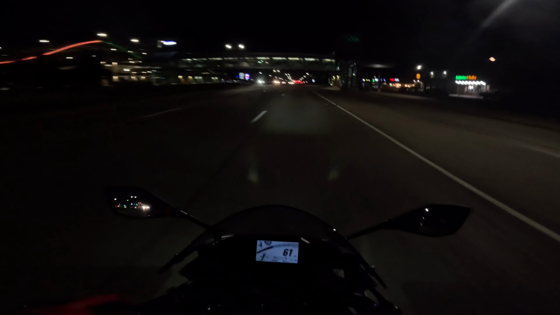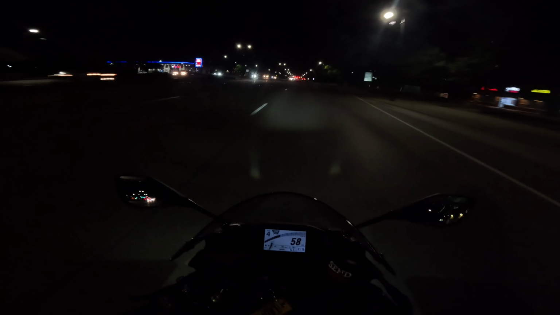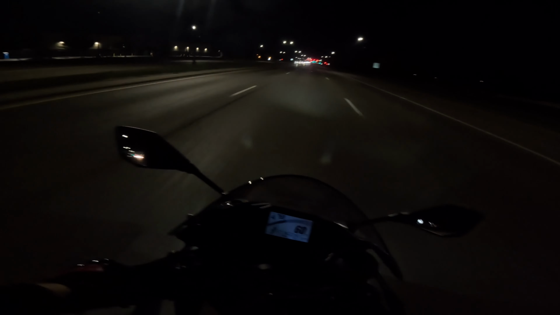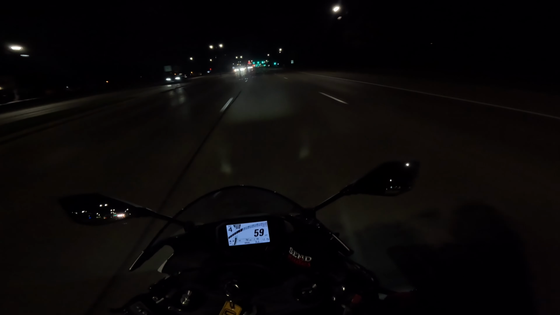Out here night riding, give y'all a little change of scenery. It's nighttime out here. I don't got like a filter on, so you guys should be able to see some shit. Shouldn't be like overly dark. It's approximately midnight.